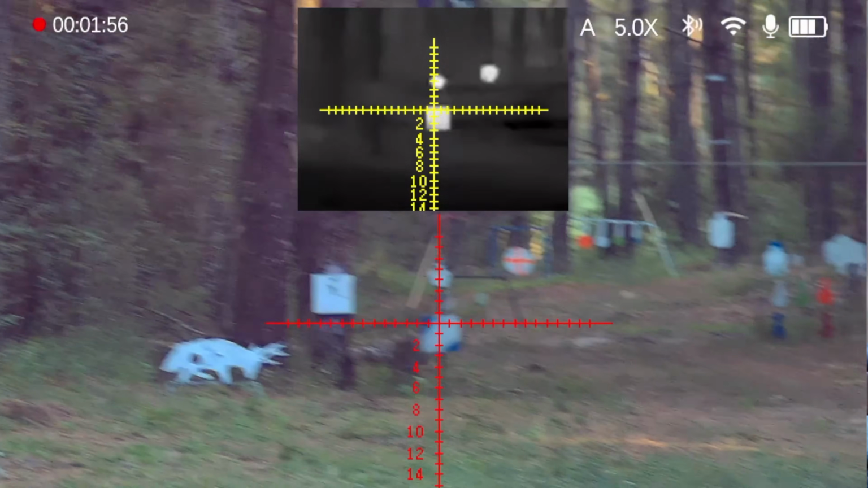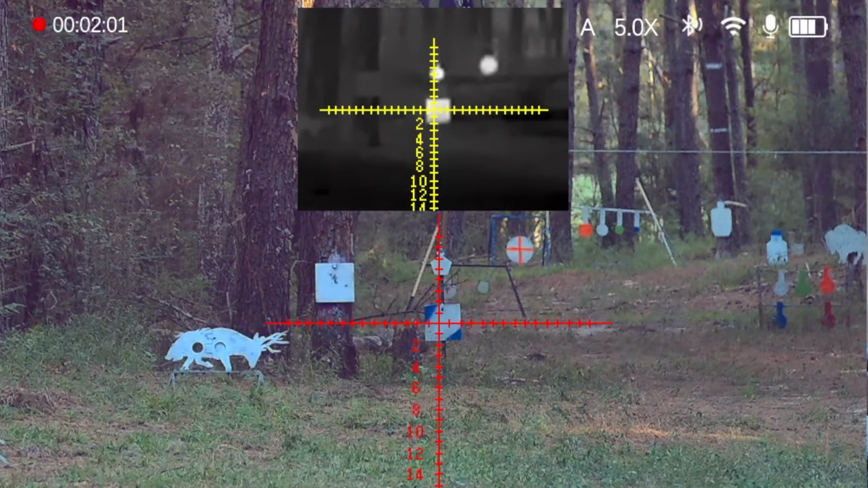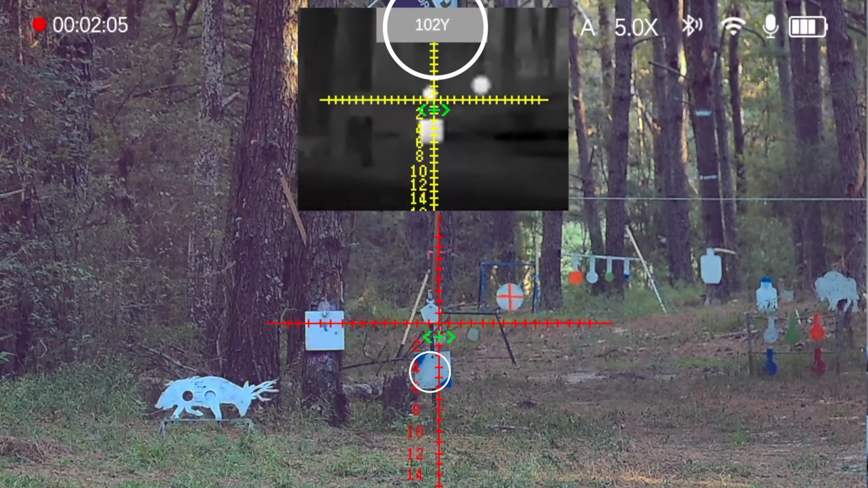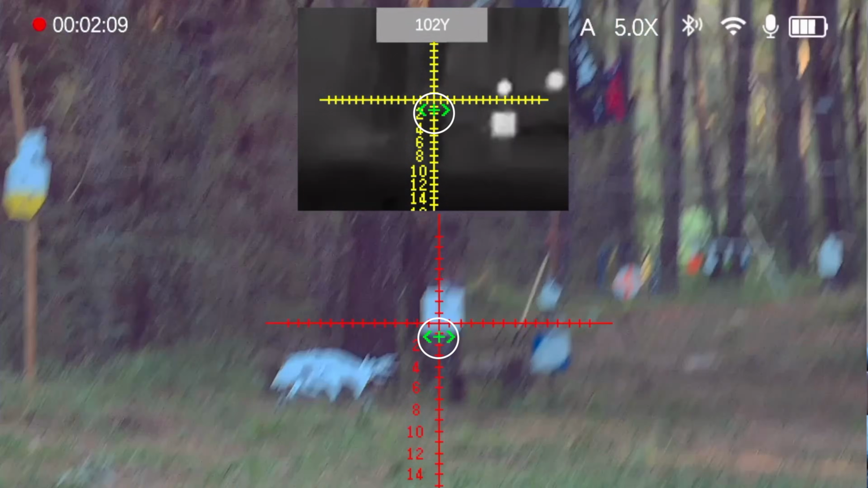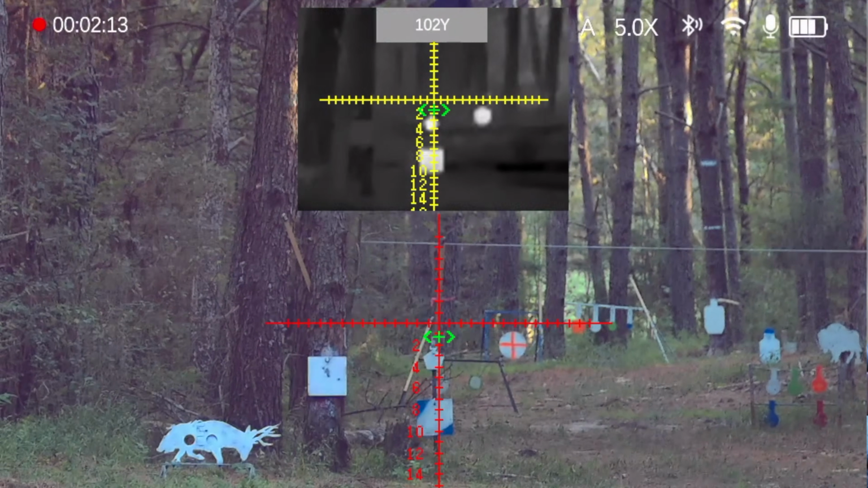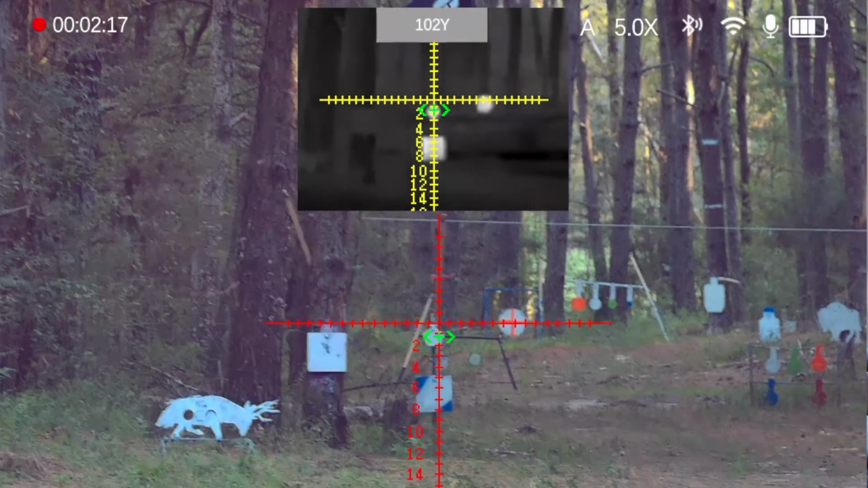There's our 100-yard. That one's not hot. There's the one that has the heat. All right, so I'm going to range it with that button, and you can see that second display. It's actually 102. The green crosshairs pop up, and that's going to be my hold for 100. Let's hit it. Nice! And then we can hit that one, the smaller one, just for fun, because we can see it in our day cam.